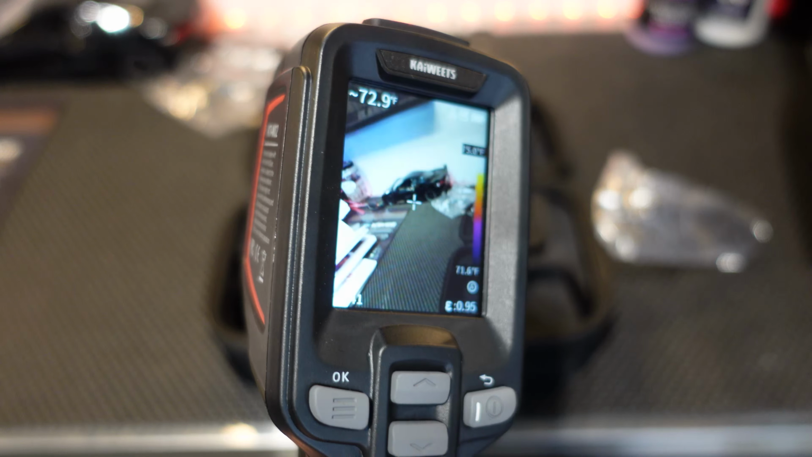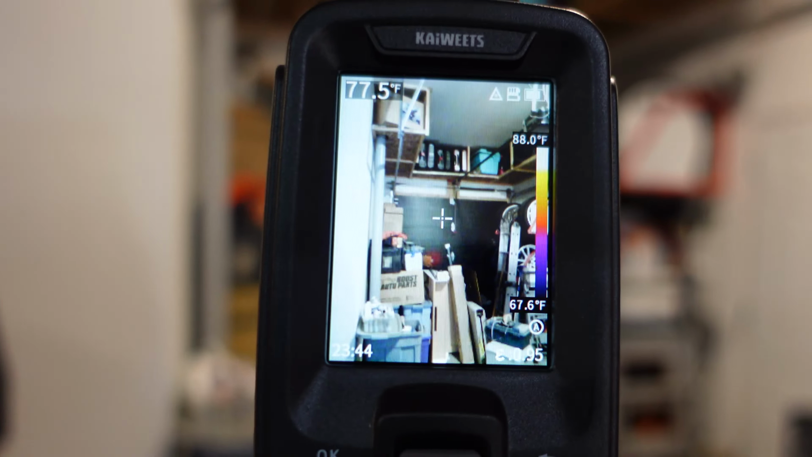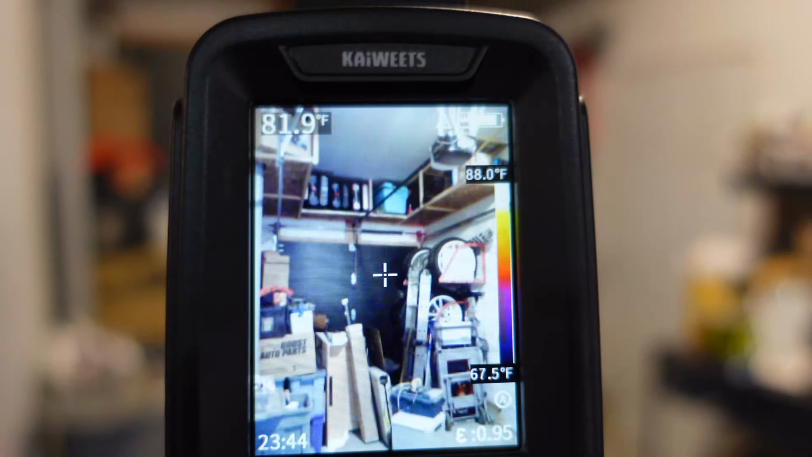Oh wow, look at that. Quick boot up. Let's change perspective a little bit here and give you a demonstration of the different camera modes. Right now I'm pointed at a garage door that faces the back of my home, and the sun outside is pointed at the other side of it. So this garage door should be warmer than anything in the surrounding area.